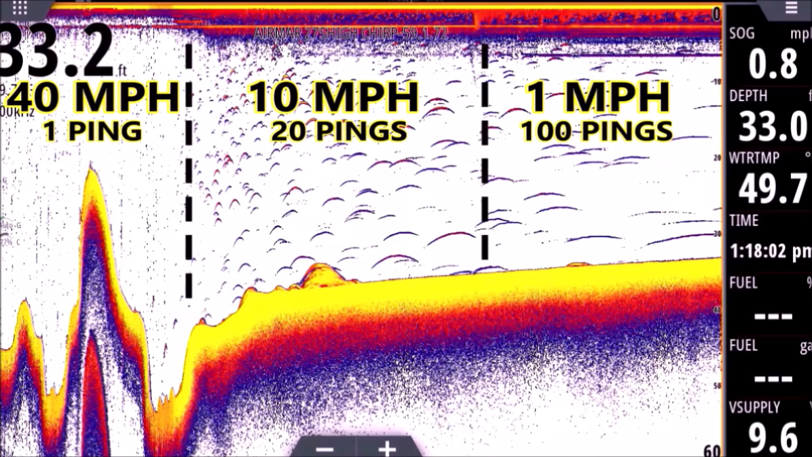Okay, moving to the right, again this is all for argument's sake. To the right of the furthest right dotted line, you'll see how they look like worms now. They're very flattened out because they're sitting under the transducer longer. So if the returns all the way to the left are absorbing one ping, the ones on the right may be absorbing 100. Those returns are just sitting under the transducer longer because we're crawling. We're moving our transducer so much slower that we're hitting each fish with more and more pings.